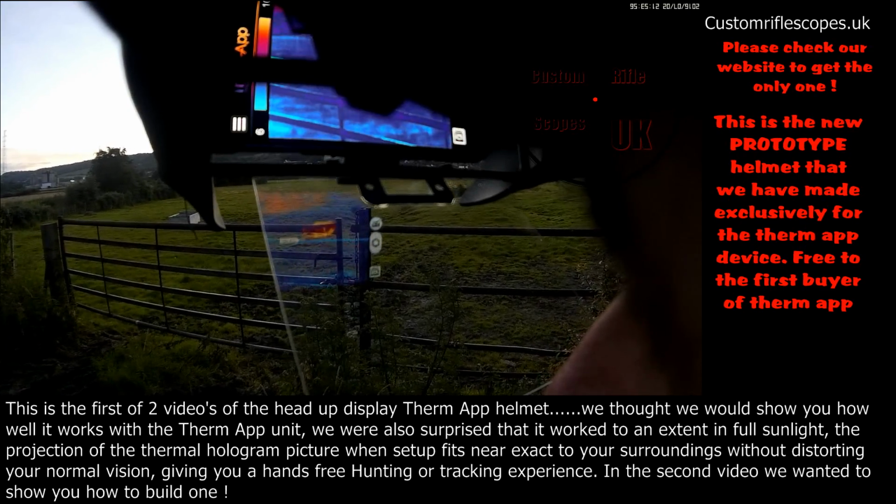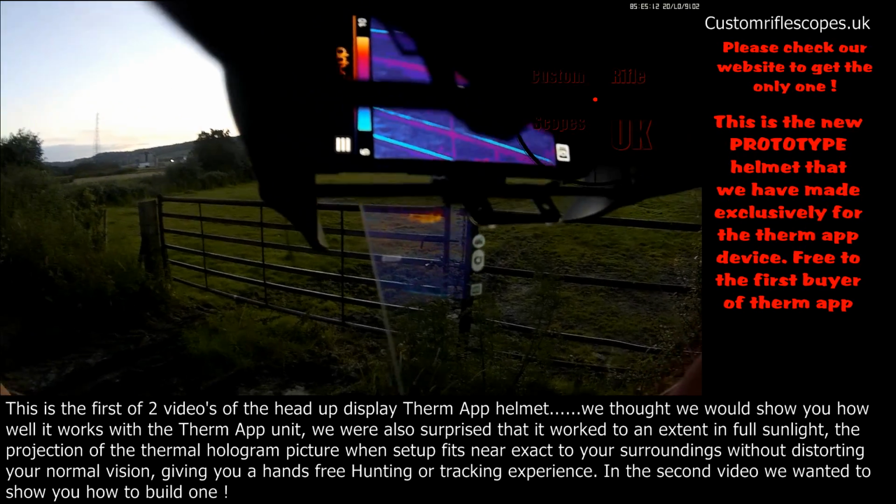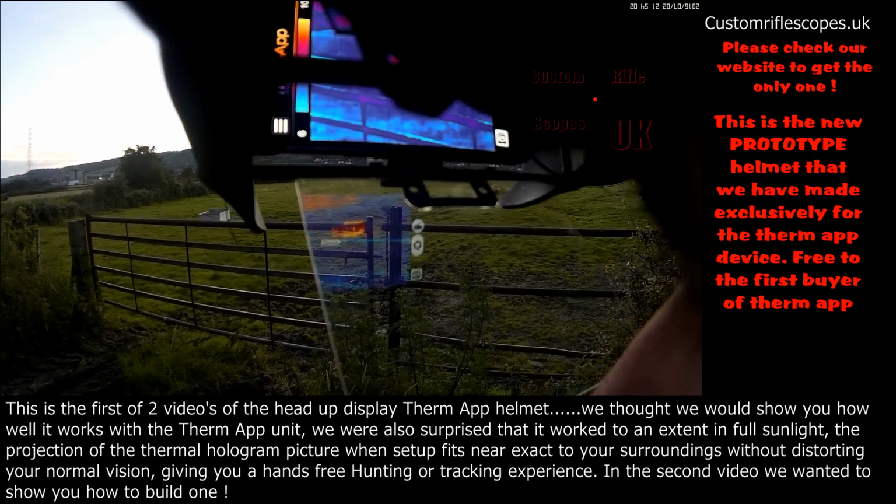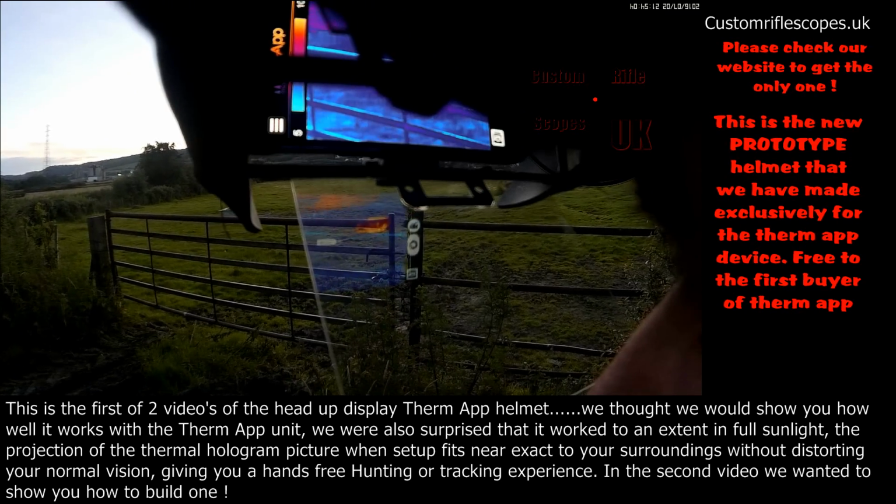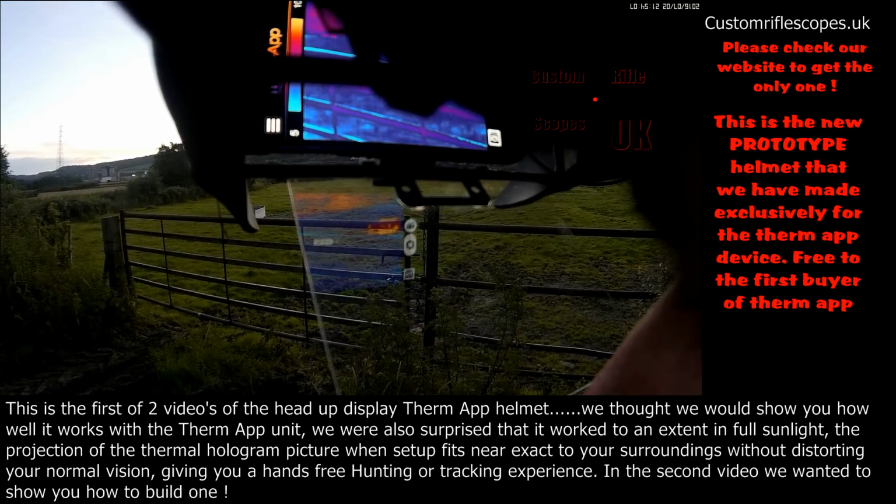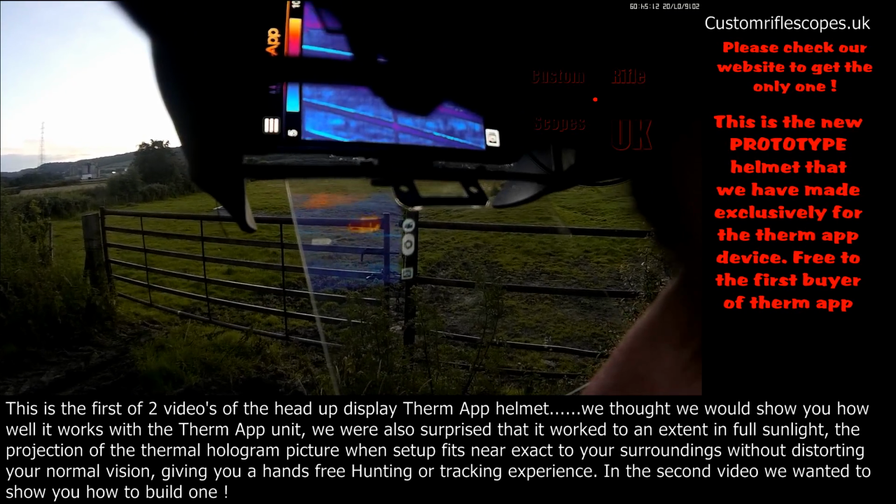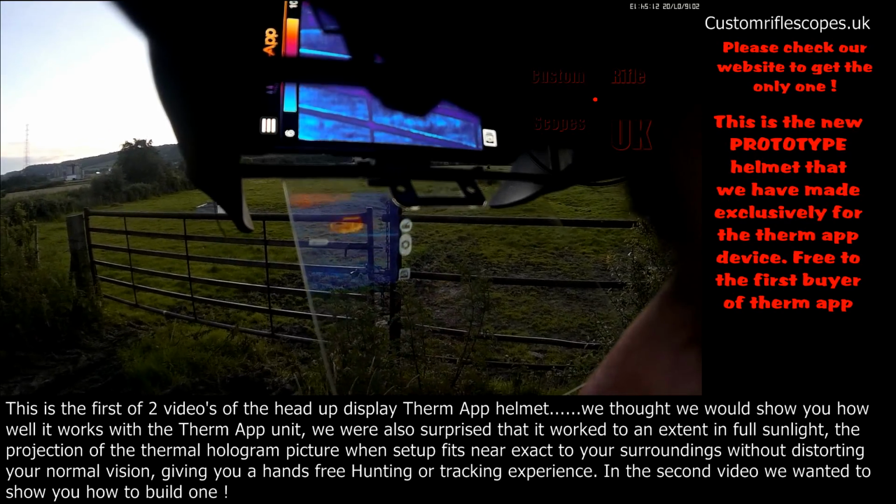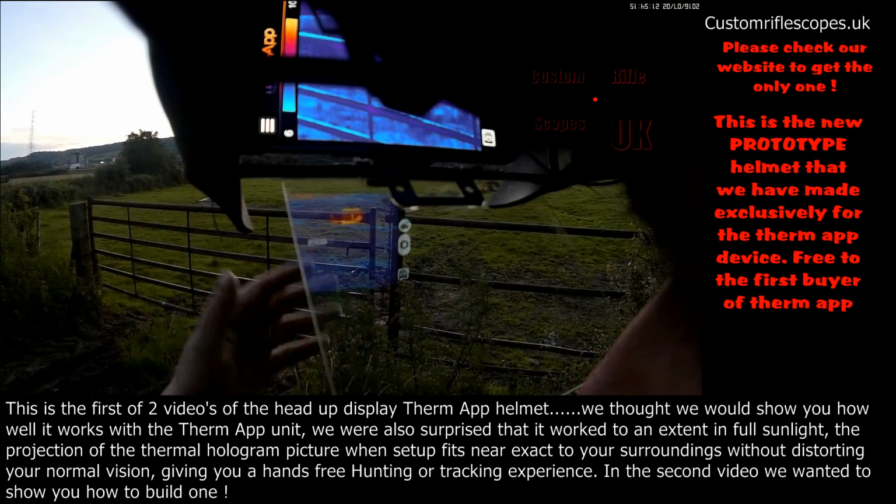Now, I don't know if you can see the screen from where the camera is, but for me, the water tank there is perfectly in line, so I can actually see it, and it's surrounded by heat because of the head-up display.